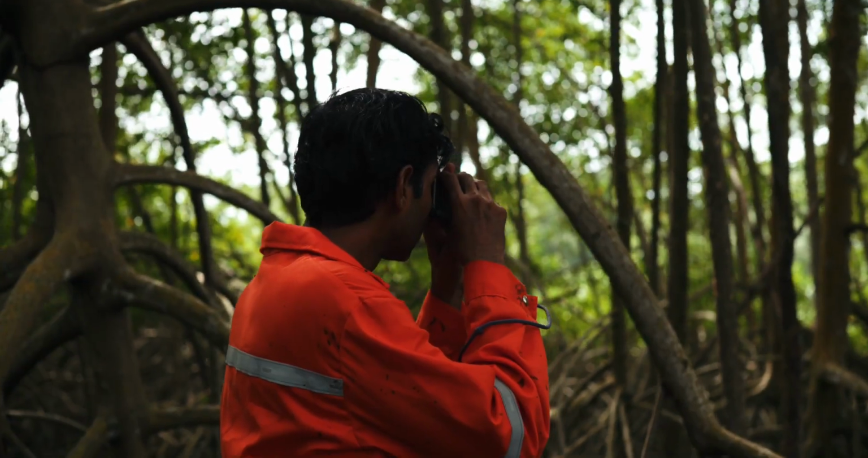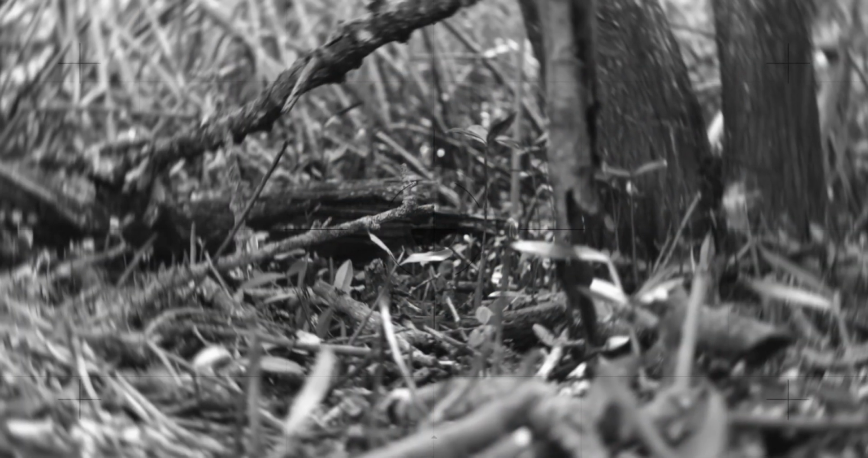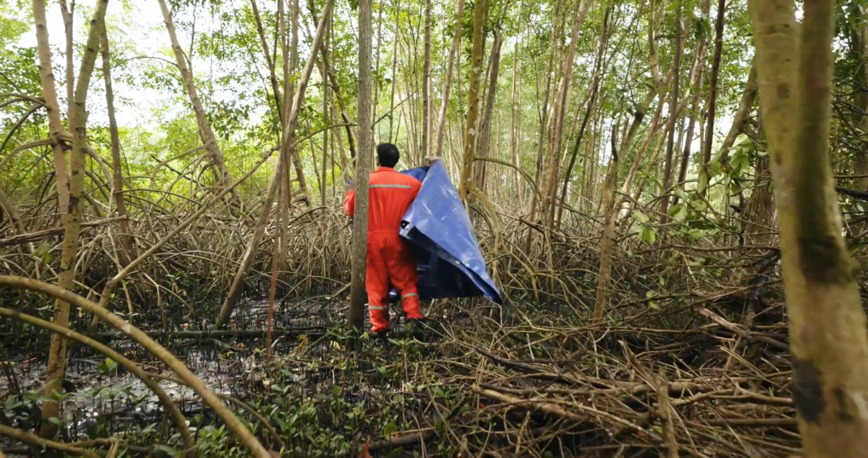Despite their importance, mangroves are disappearing rapidly. Accurate monitoring is critical for conservation and for nations reporting on the global carbon frameworks.